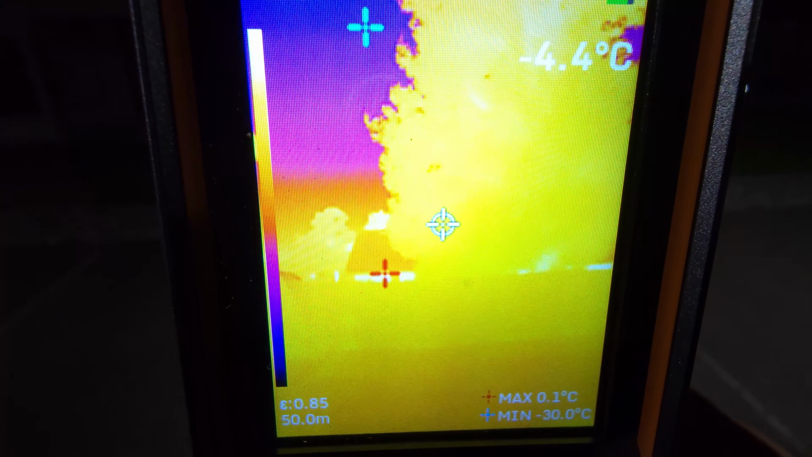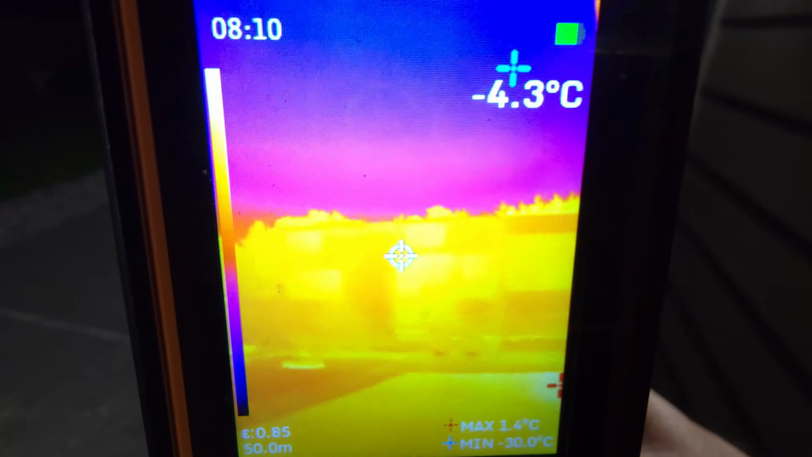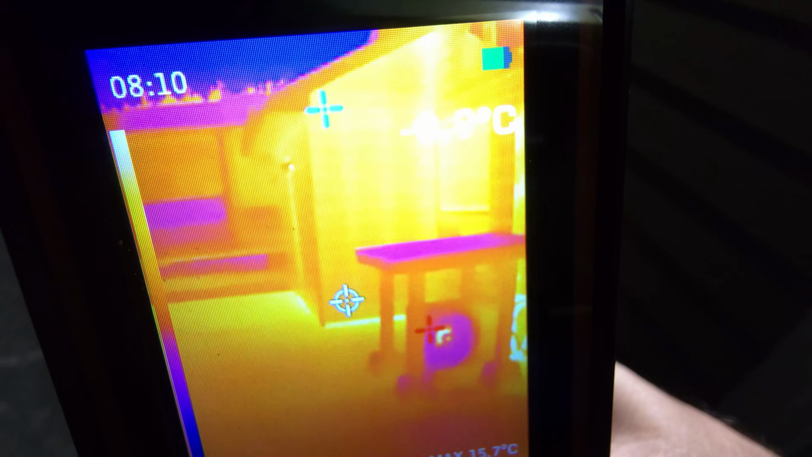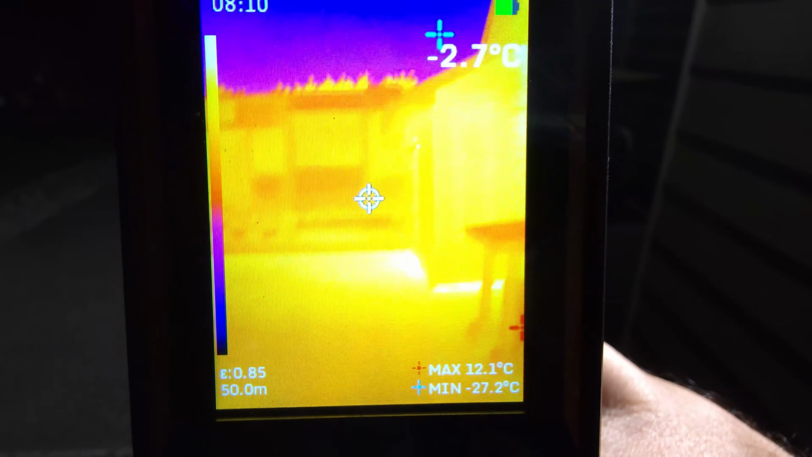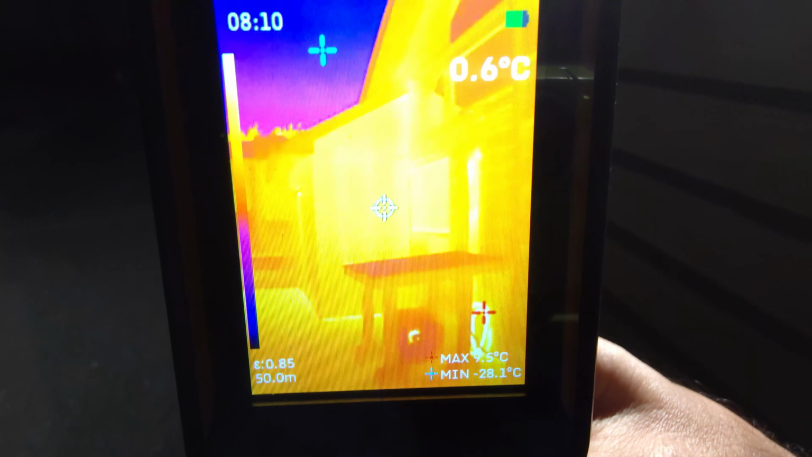There's a house over there in the backyard. It's got little hot spots here and there by the windows. And there's my electrical. Got a little hot spot there where my ductless heat pump is. But yeah, pretty handy. I like how you can switch between things, and it's really easy to see. It's just harder for this to pick it up. It's harder to pick up on the screen here, but in real life, it's easy to see. The screen is just nice and bright.